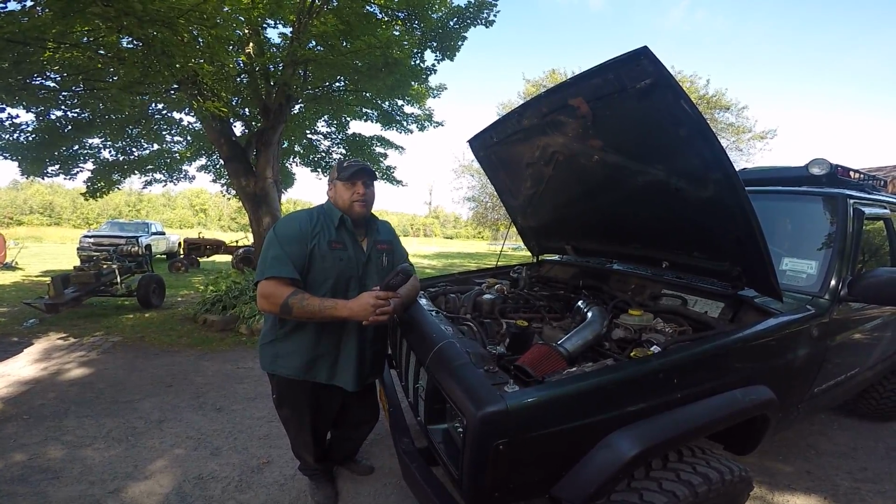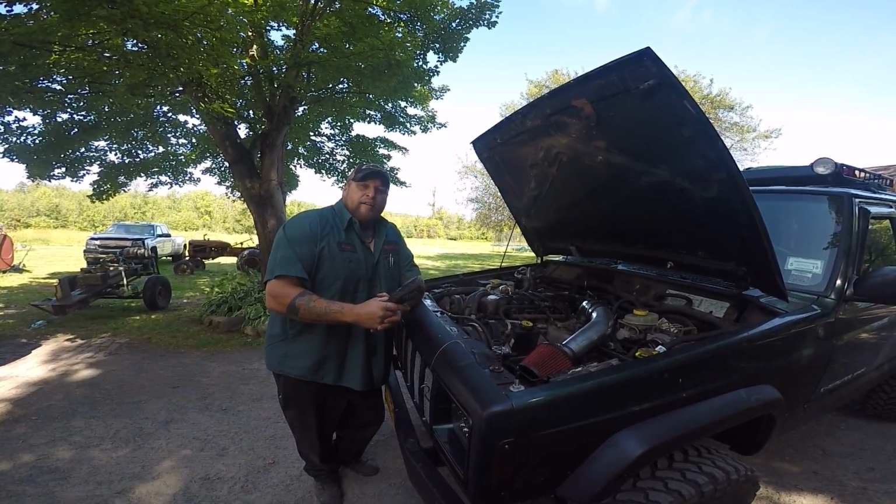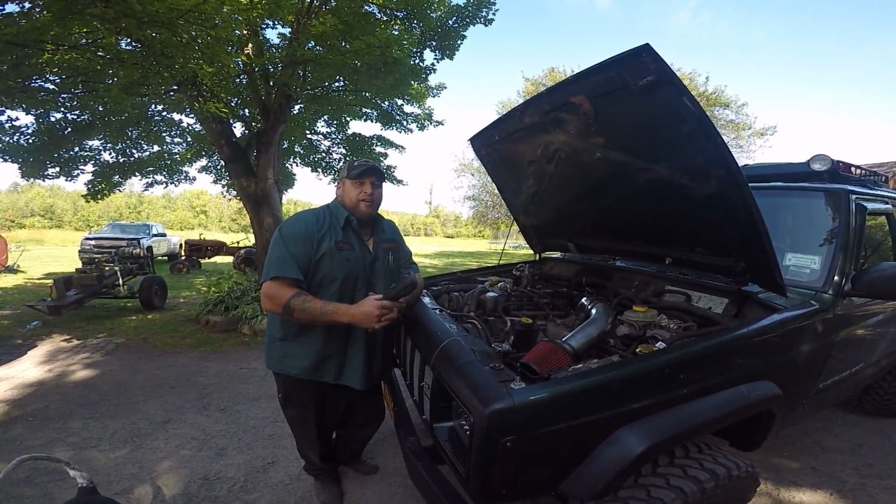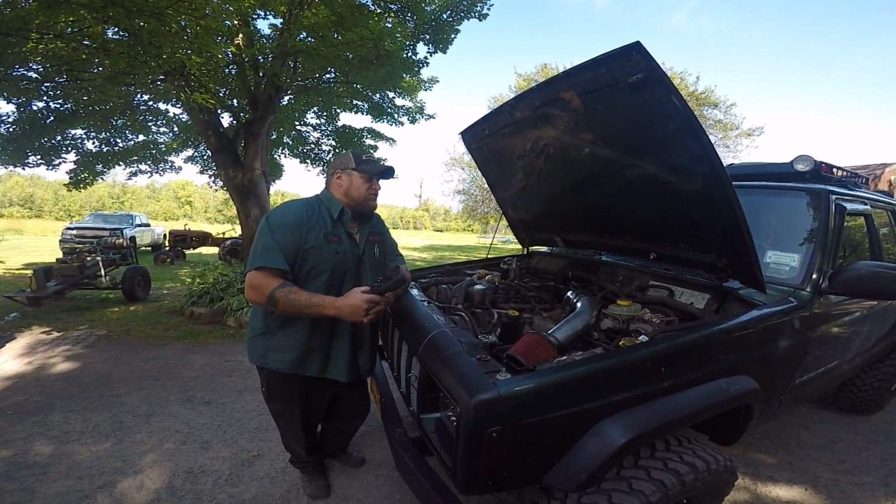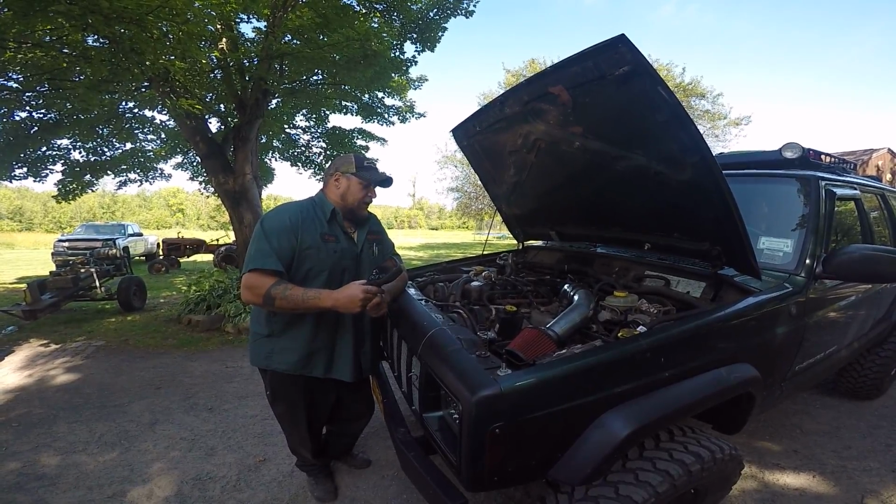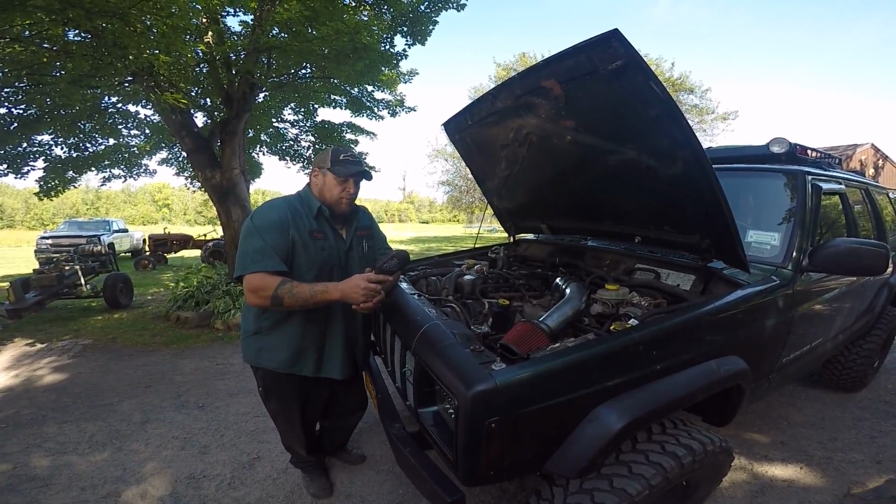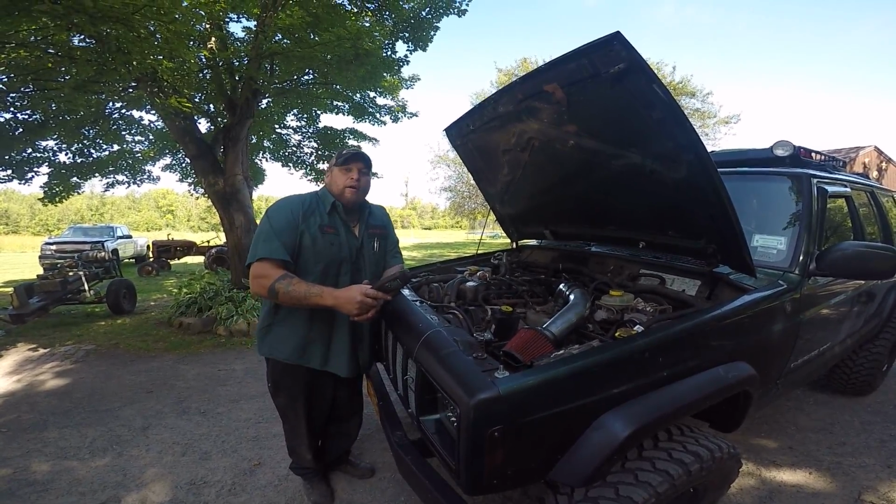You can take shots of pulleys and tell whether the bearings are good or bad. Catalytic converters. You can start and run an engine for a minute and check and see which cylinder isn't firing by seeing the cold spot in the manifolds. Differential bearings. It's just almost an endless amount of things that you can do with this. It's absolutely incredible. I love it. I don't know how I ever got along without it.